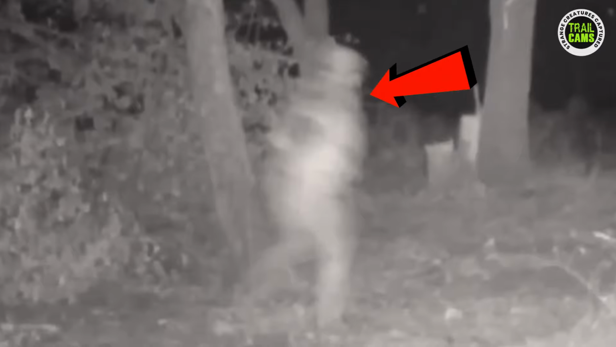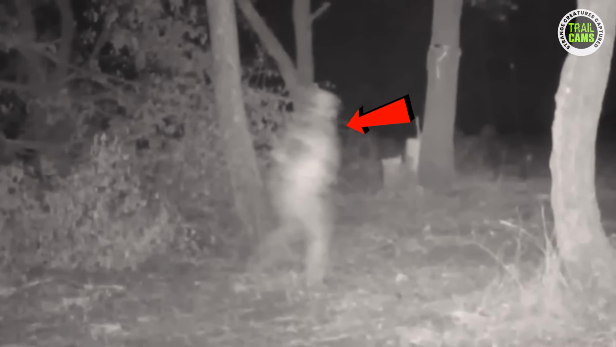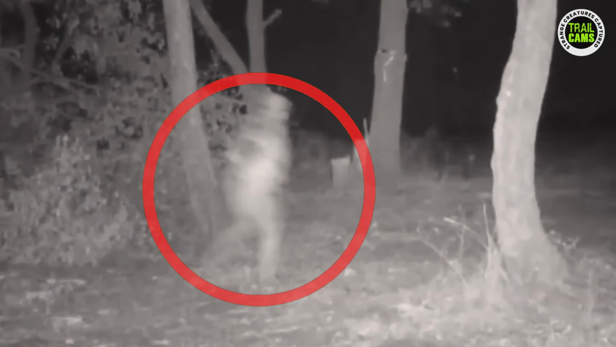This mysterious photo was captured by the trail cam in Marshall County, Oklahoma. It's fascinating to see the kind of unexpected things that can be captured in remote areas. As for the identity of the figure in the picture, it's natural for people to come up with various interpretations. Some suggest it could be a goblin, while others lean toward the idea of a ghost. Over to you. What are your thoughts on this picture?